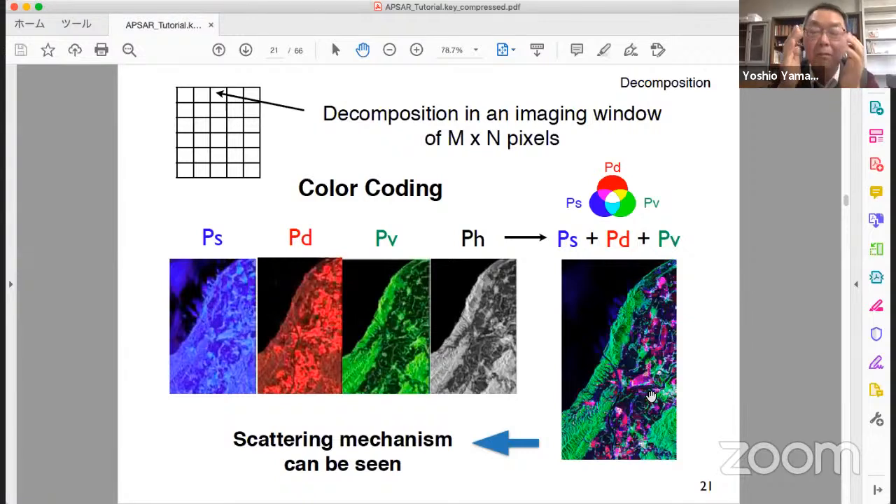Once we obtain scattering powers, four powers in an imaging window, n by n pixel, 5 by 5 or 7 by 7, in any kind of pixels, we assign blue color for PS, red color for PD, green color for PV, and compose it.